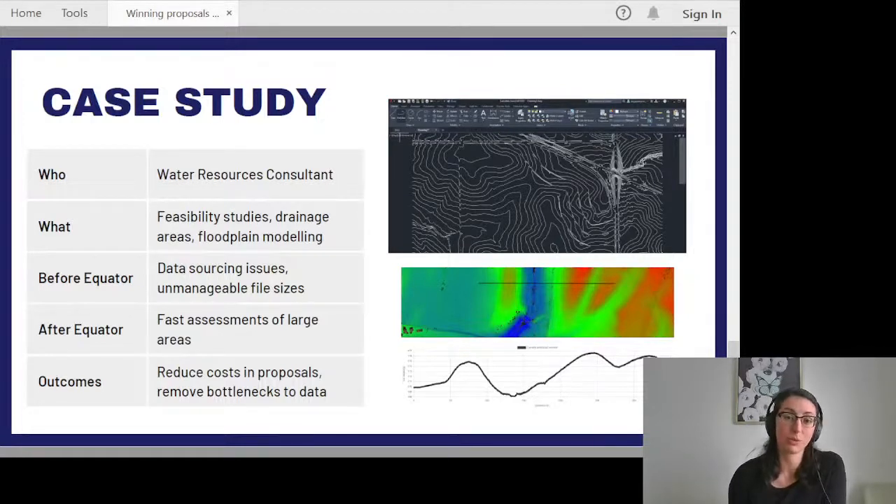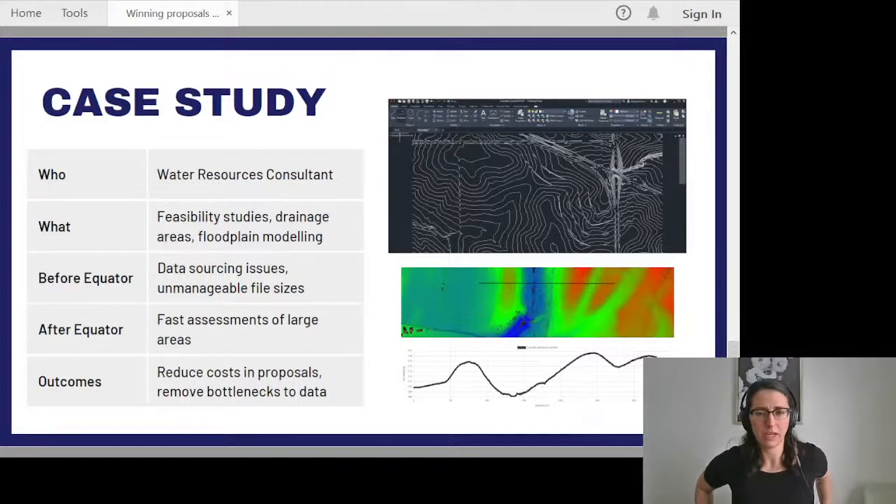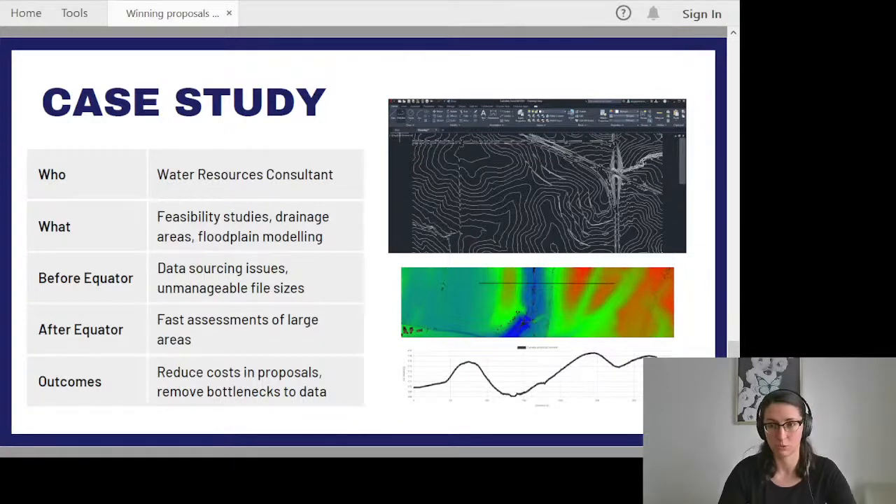So I just wanted to highlight one more case study. This one is a little bit more local to us in Ontario. This is a water resources consultant in our province. They work with large areas, trying to design infrastructure while keeping track of drainage and water flow. If any of you have done any work in this area, you can already imagine what the issues might be. Sourcing data at this scale is very time consuming. You're often finding piecemeal data from the client, whether it's coming from different conservation authorities, different agencies, different local governments, and you're sourcing all of it and trying to put it together.